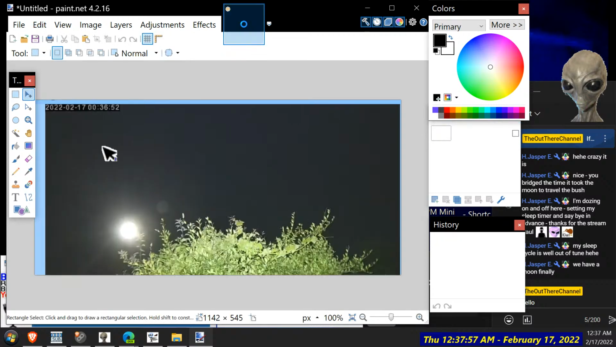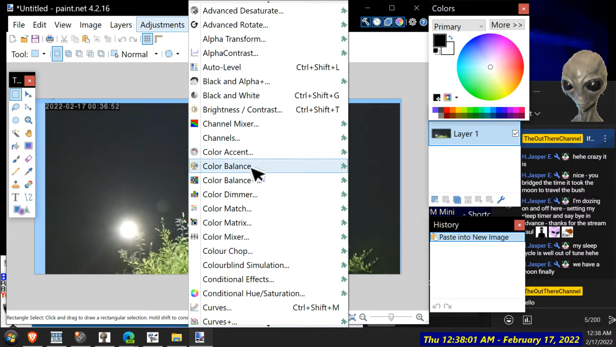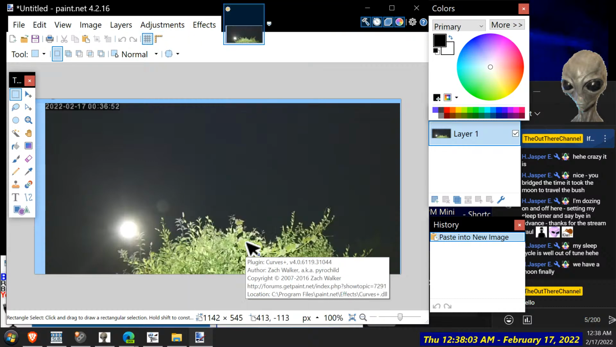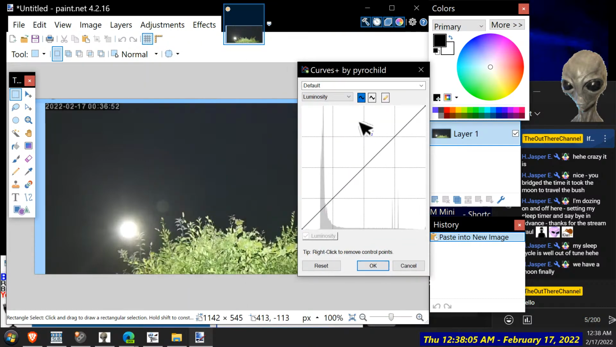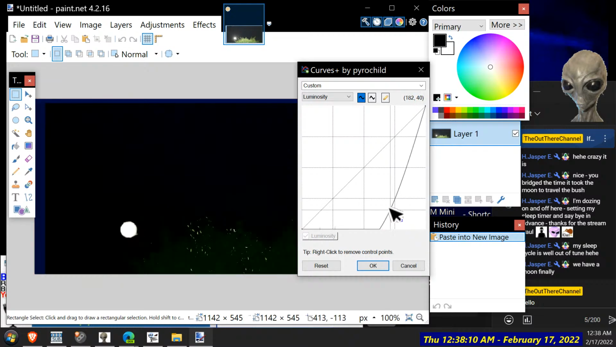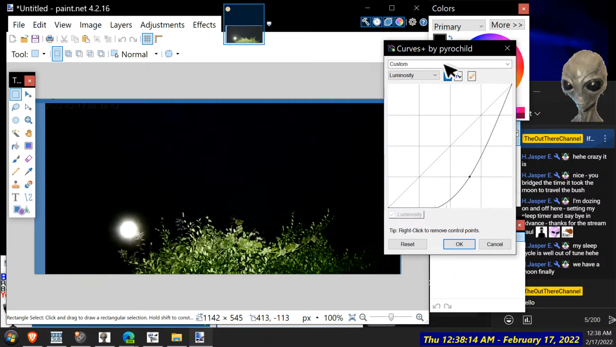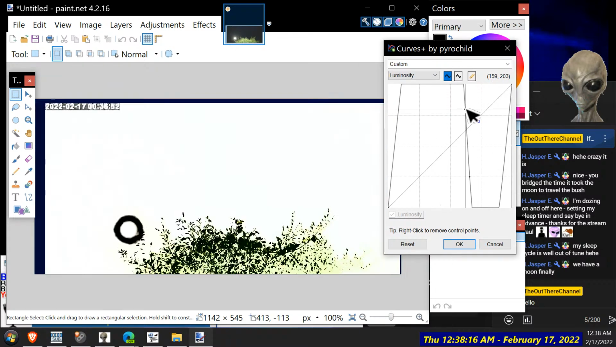Paste a new image. There we go. Let's see what we can do. Definitely colour there. Still better than smartphones though.